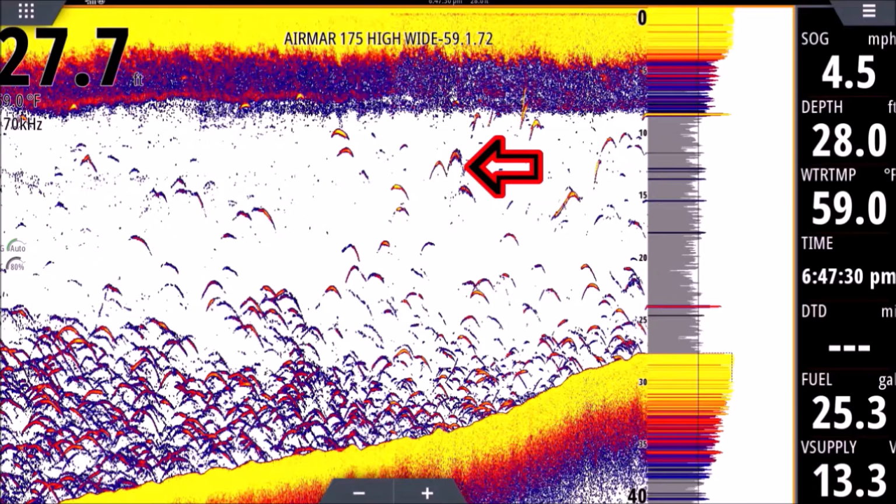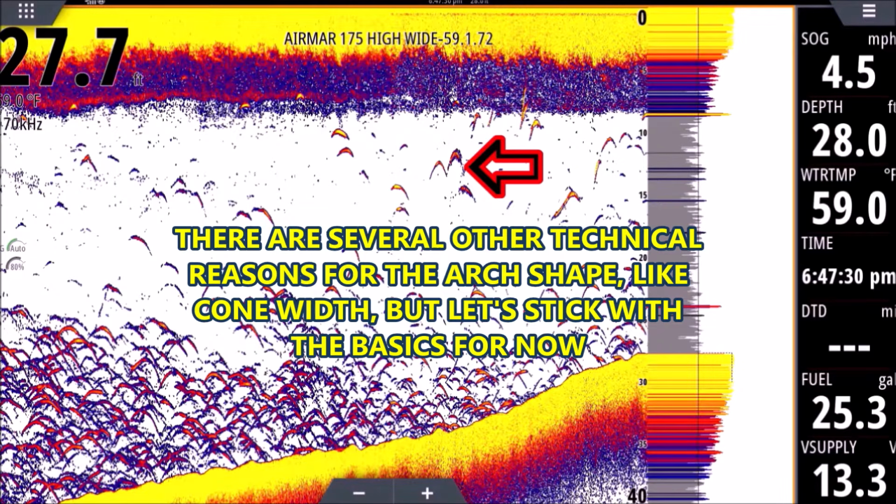So it looks like an arch because as we're moving, let's say the fish are still in this situation. Transducer beam or pulse, aiming straight down, it's going up the fish's air bladder and down the other side. So you can see it looks like an arch. And it looks like an arch because we're moving. We're up and down. We're right across the fish and we keep moving.